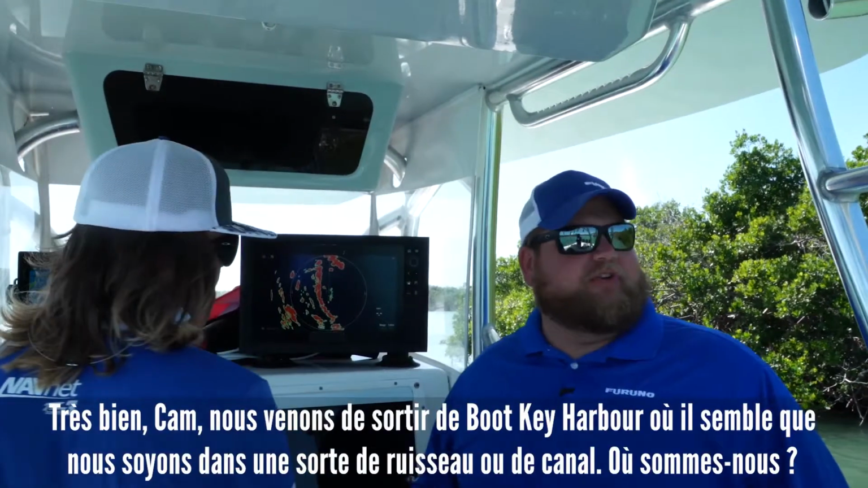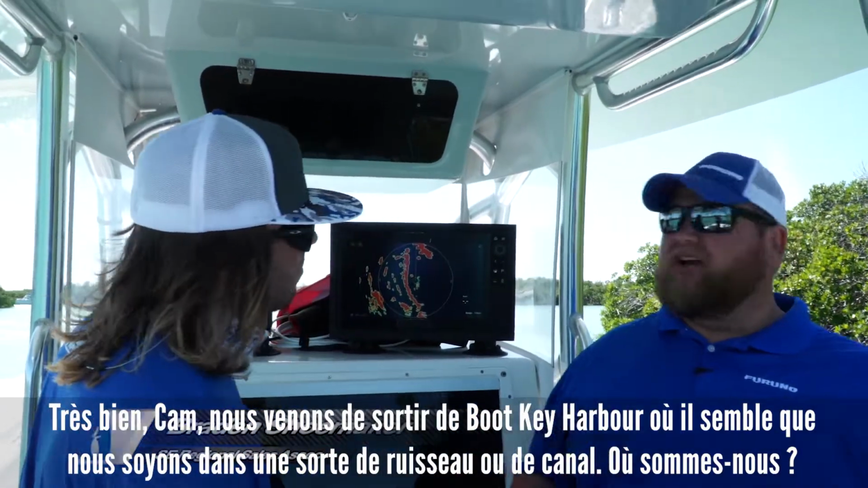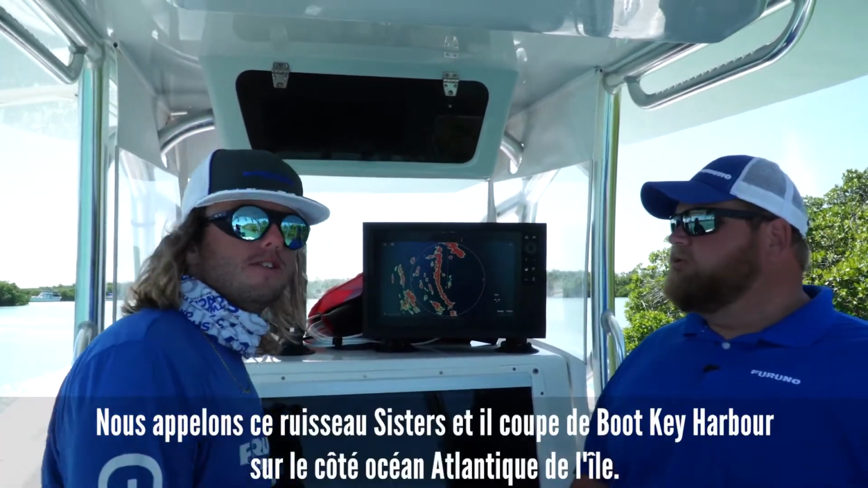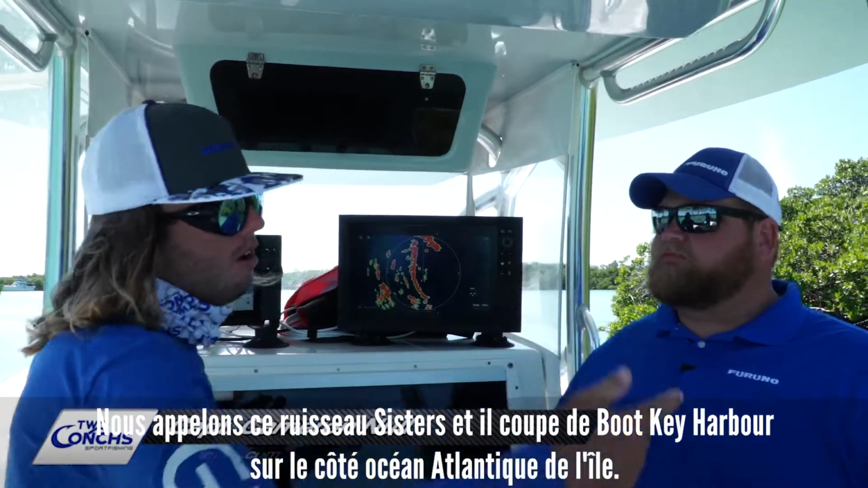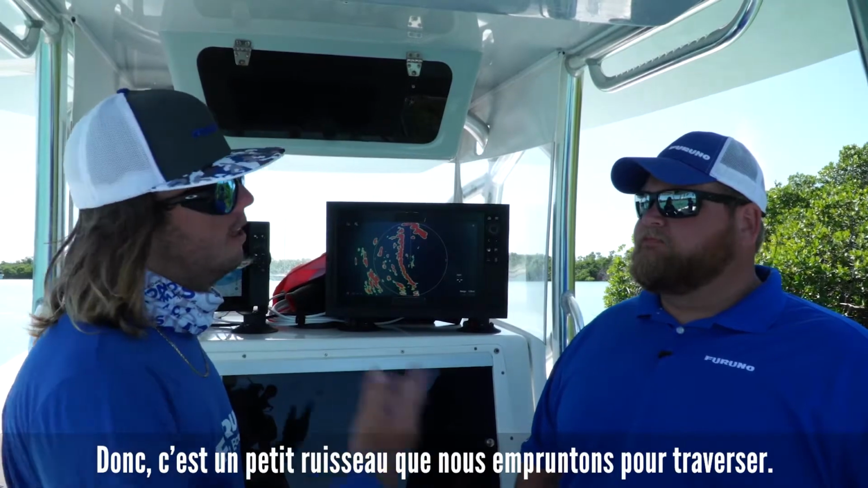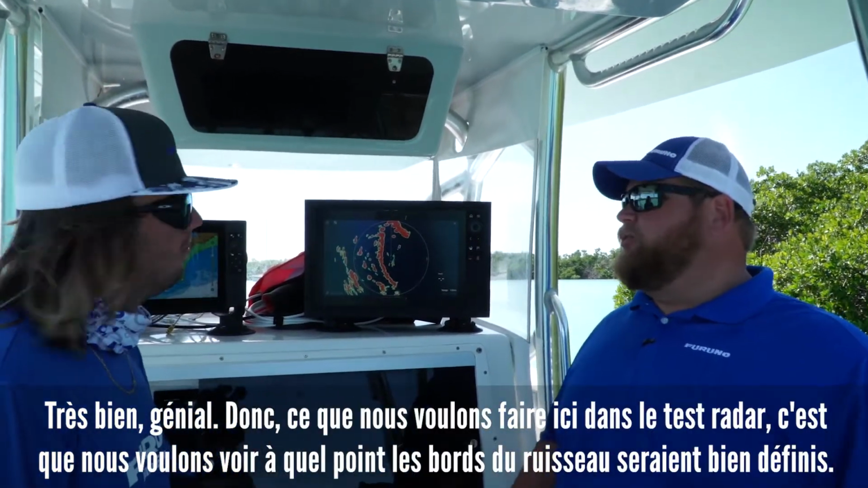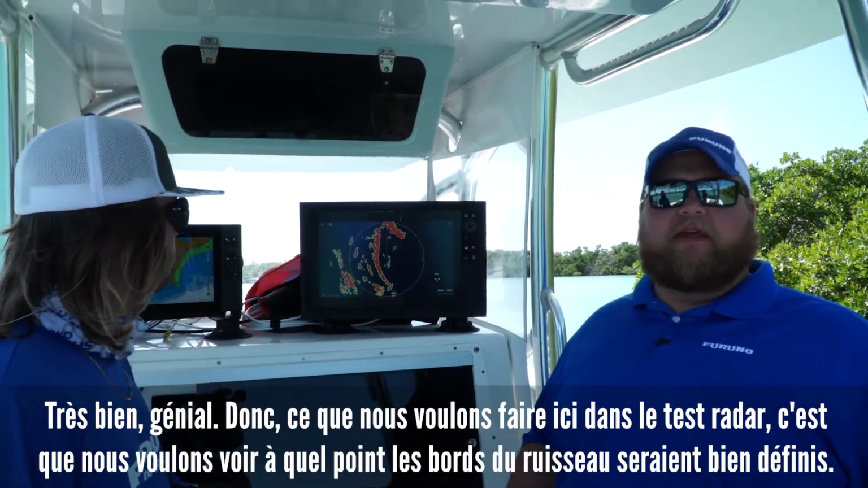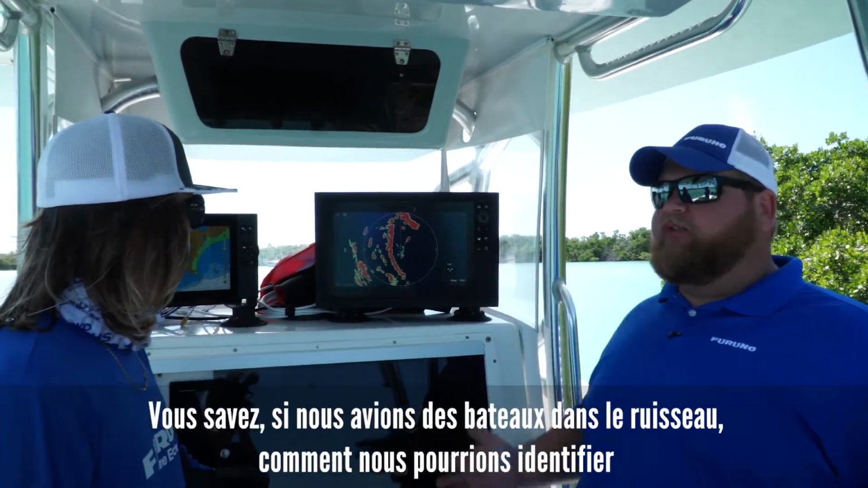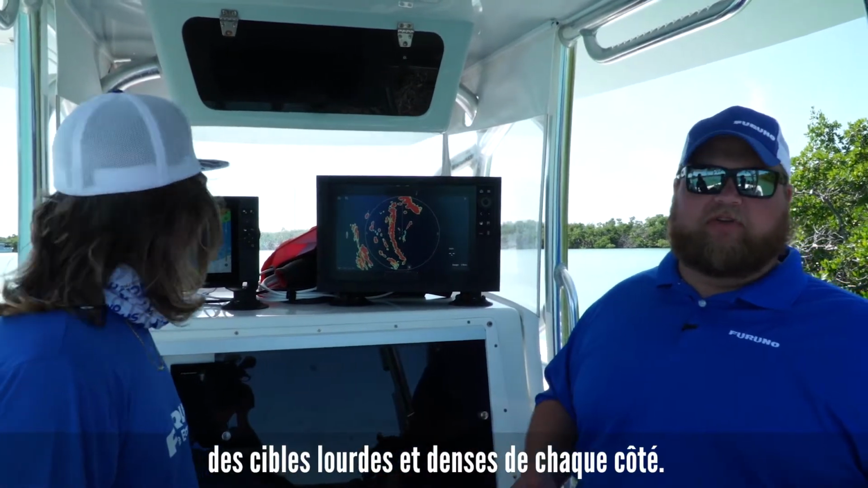All right, Cam, we just got out of Boot Key Harbor. It looks like we're in some kind of creek or channel. Where are we? Yeah, we call this Sister's Creek, and it cuts from Boot Key Harbor back onto the Atlantic Ocean side of the island. So it's a little creek we take to get through. All right, awesome. What we want to do here at the radar test is see how well defined the edges of the creek would be. If we saw some boats in the creek, how well we could pick them up with some heavy, dense targets on either side of us.